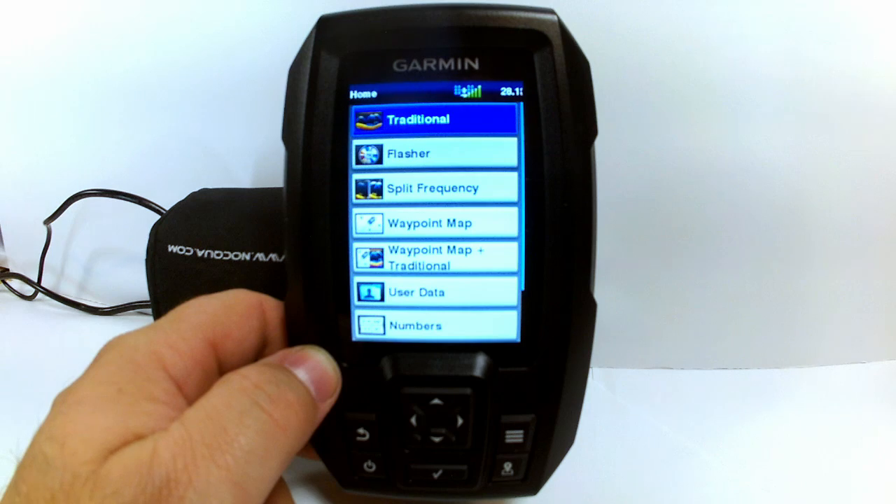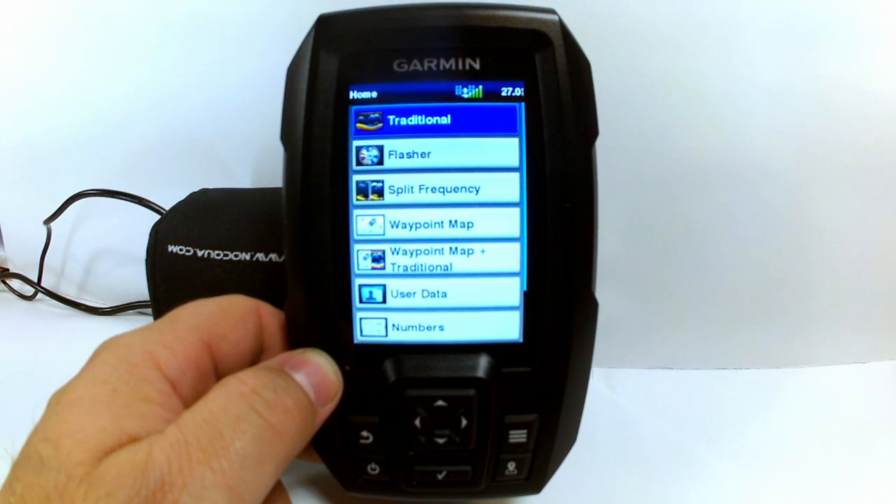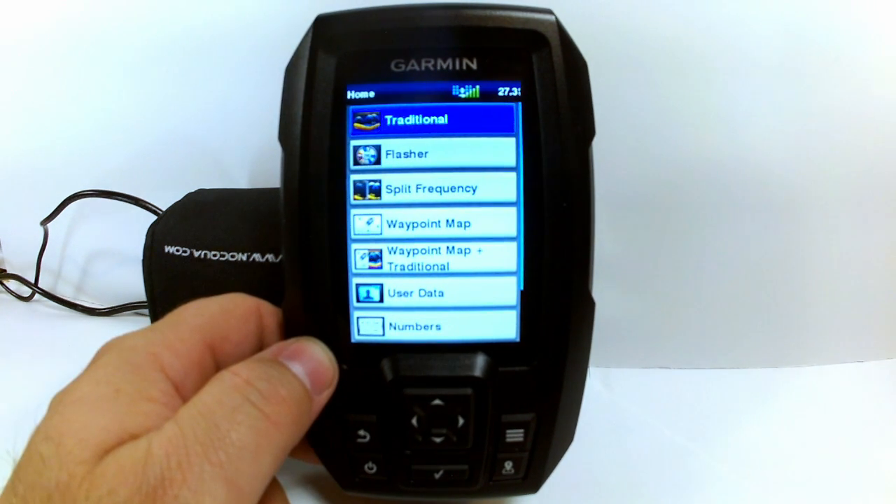So that kind of concludes what the menu options are under the traditional sonar. Again, there are some features on there you may like more than others. If you get this fish finder, be sure to play with them, find a color scheme or options that you personally like that suits your taste while you're out fishing.